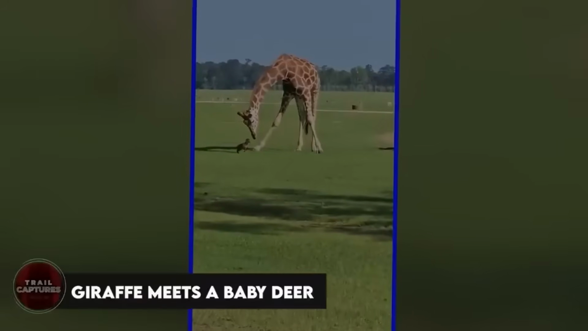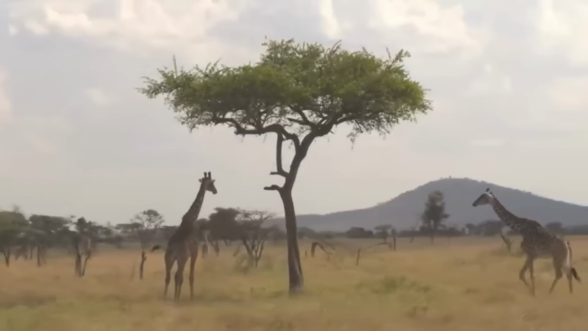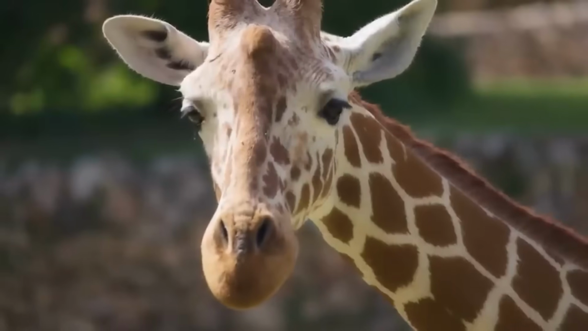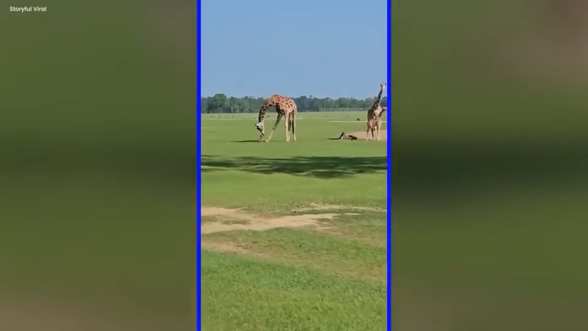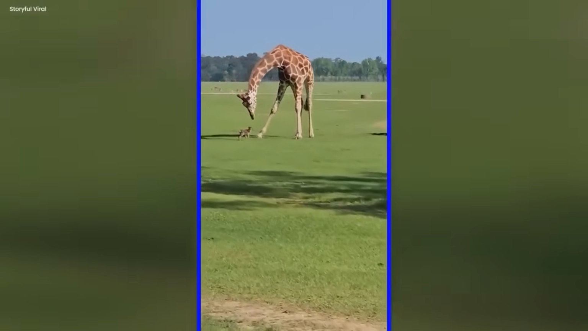Giraffe meets a baby deer. In the enigmatic embrace of the savannah, a towering giraffe stood sturdy, with its majestic stature casting long shadows, its curious eyes fixated on a delicate sight, a fawn, its lean legs barely able to support its own weight, nestled amongst the bumpy surface of emerald foliage.